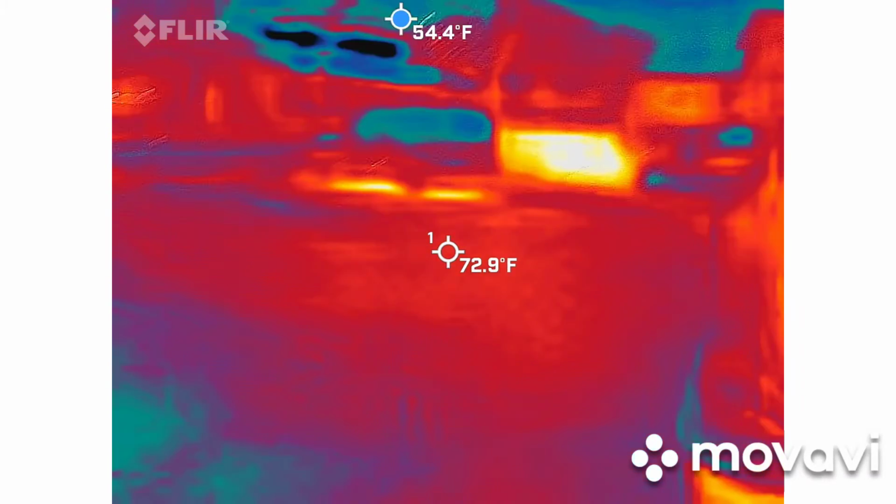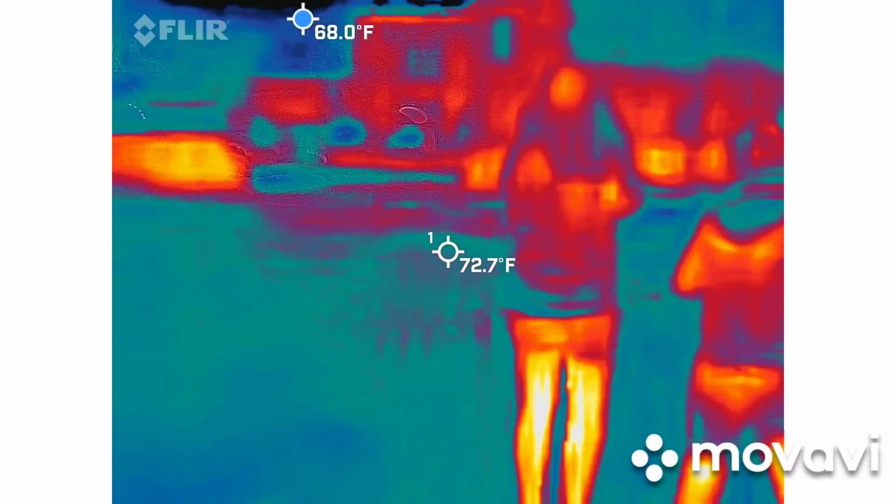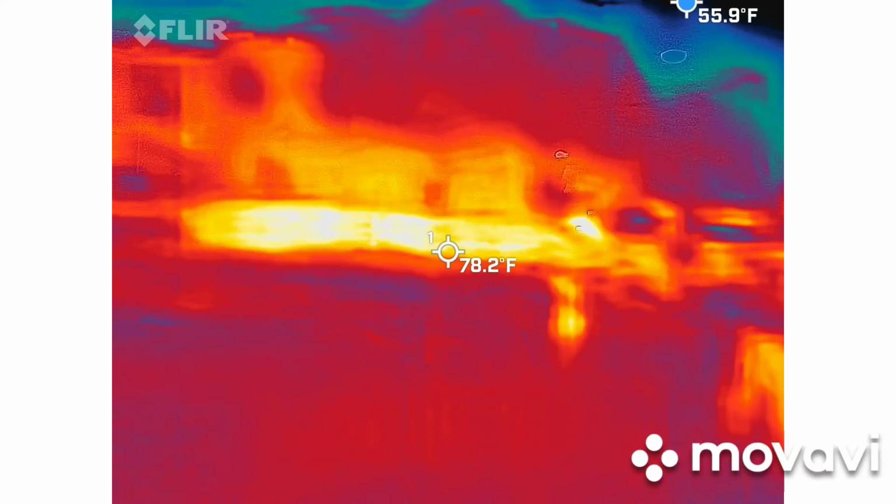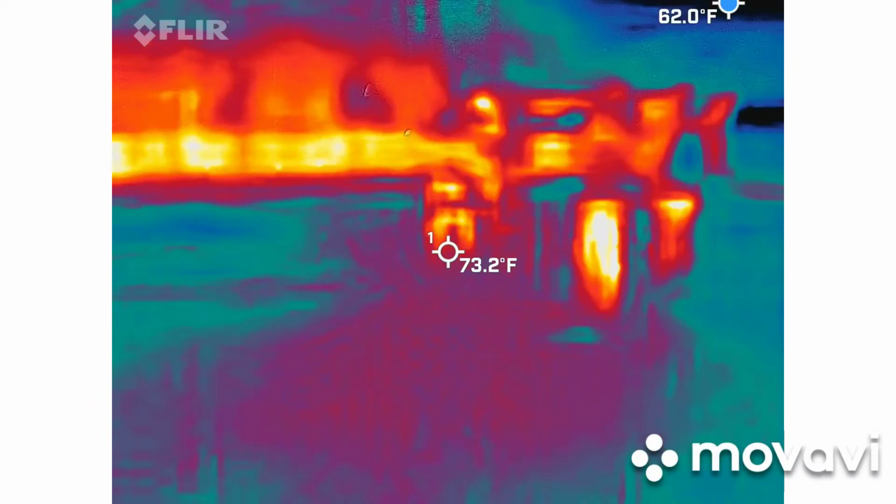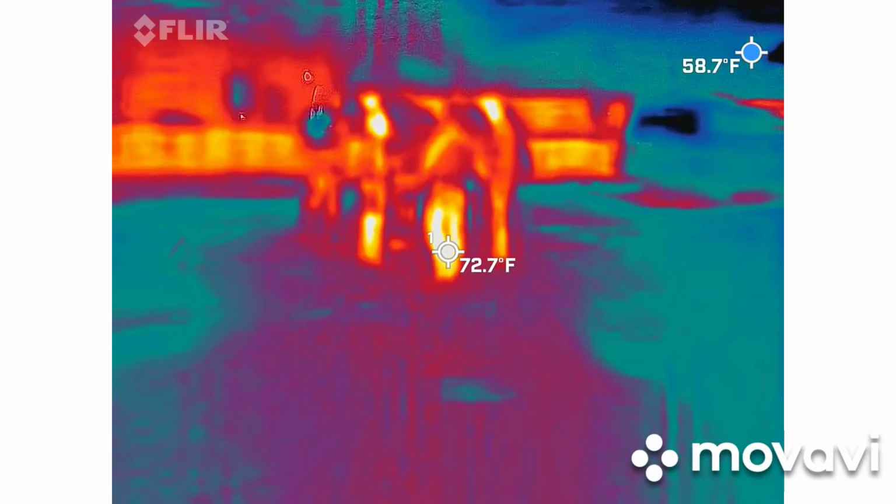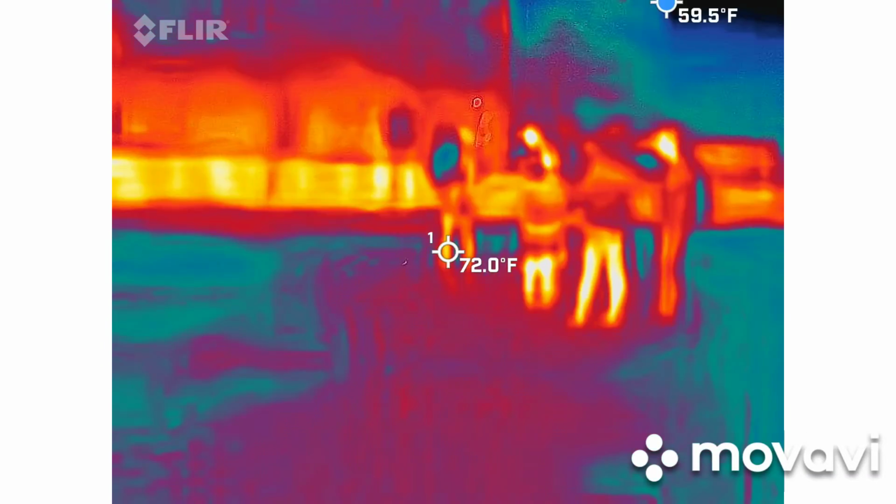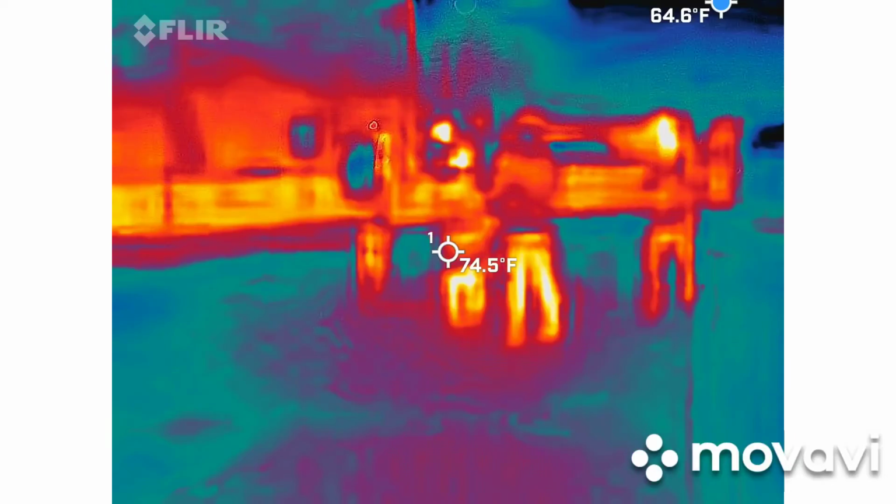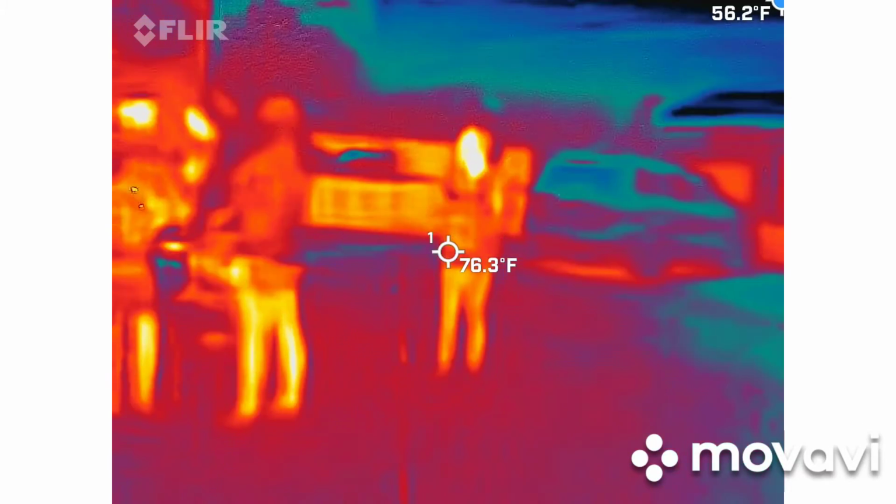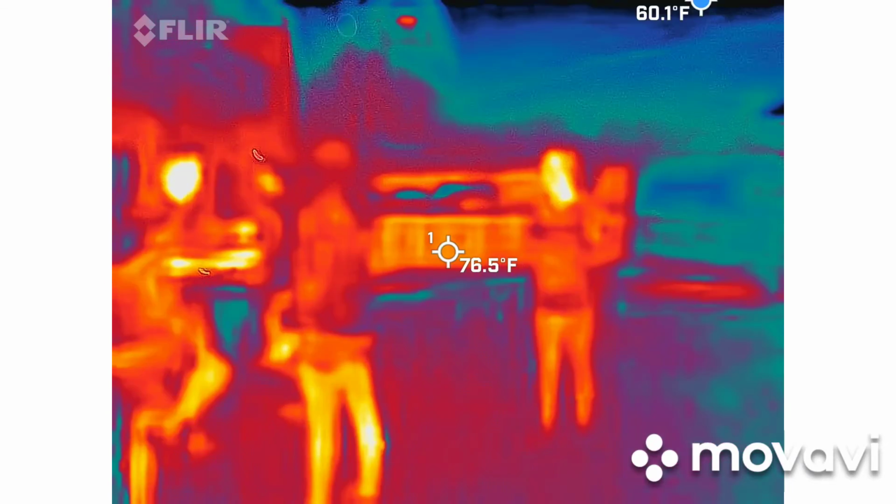What is that? This is Eliza. I'm not seeing anyone though. Oh, you guys got Eliza. We'll see if the rest of her name comes up.